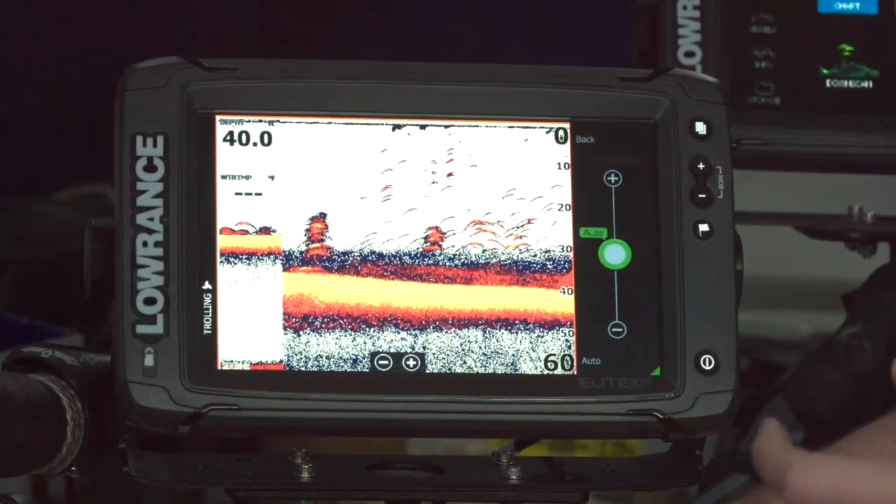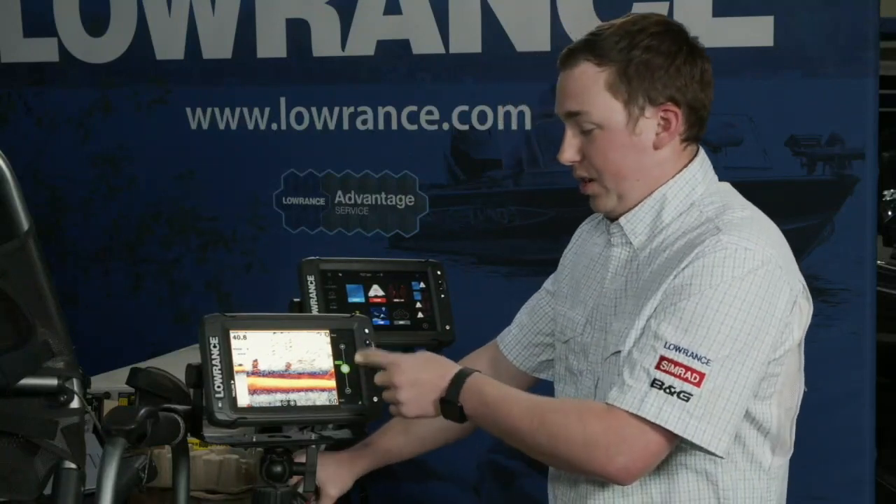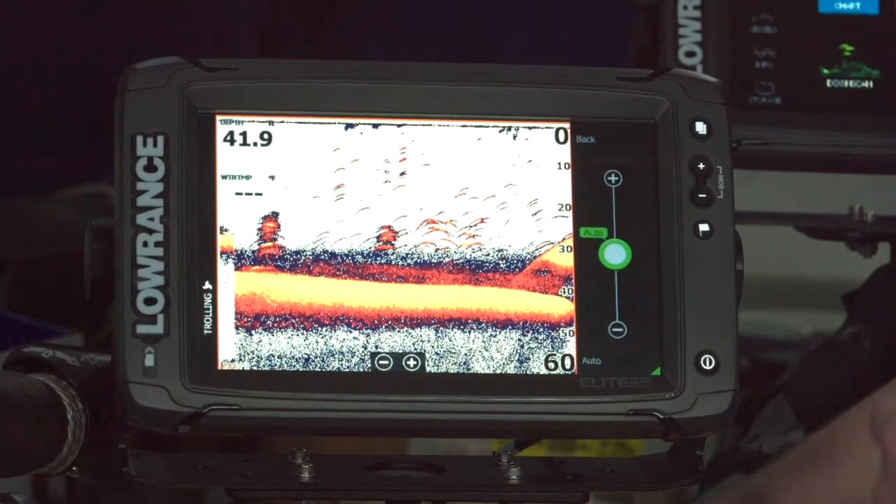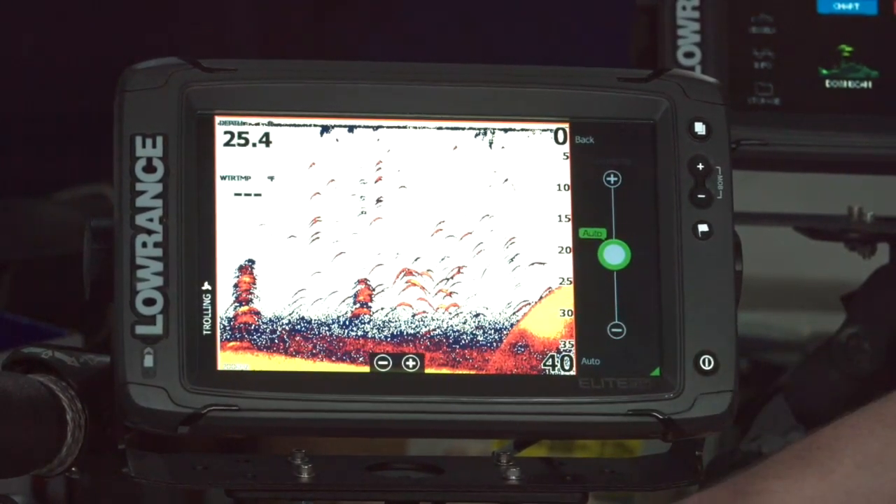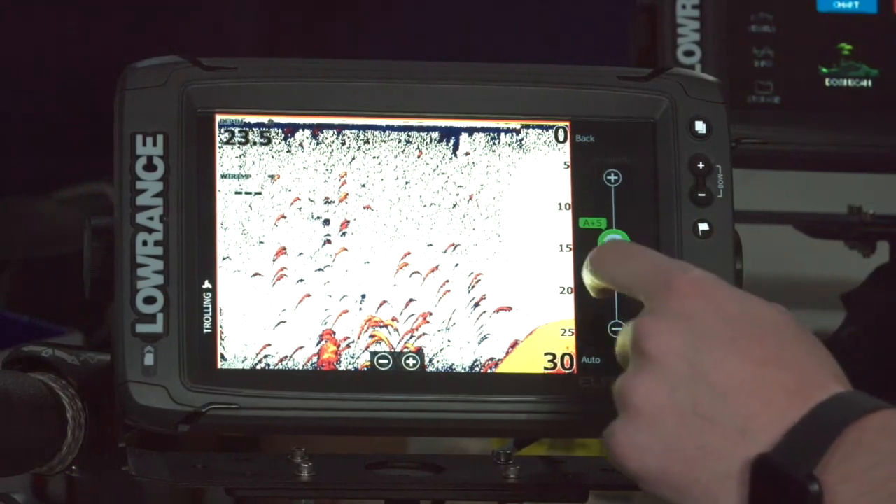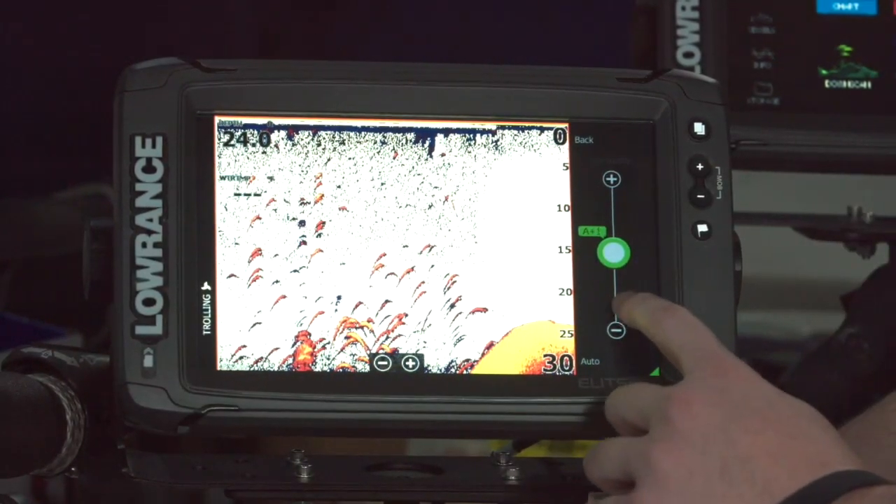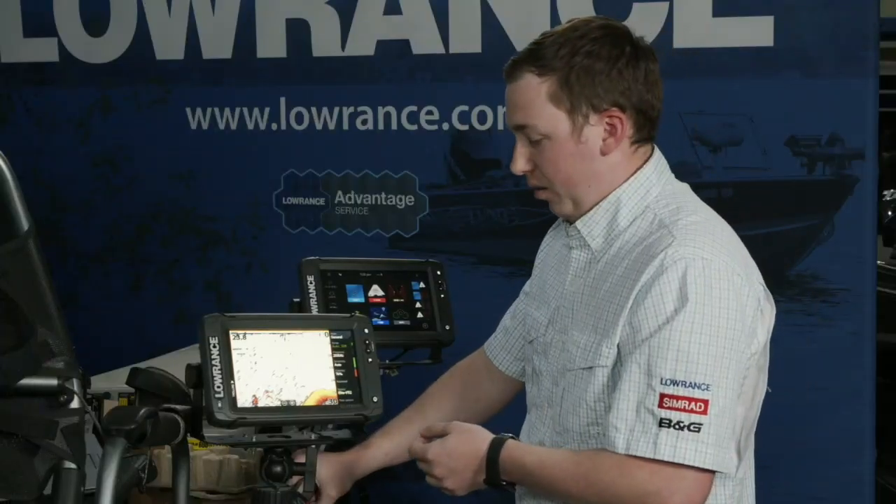Sensitivity, though, is really the main adjustment tool for traditional sonar. And again, you'll see a big green auto button. Again, I don't ever take mine out of auto. In some situations, maybe if I'm trying to really track a jig, or really watch a bait underneath me, I might bias it up a little bit, just so that I can have an easier time seeing that kind of stuff. But again, I don't ever take my sensitivity out of auto.